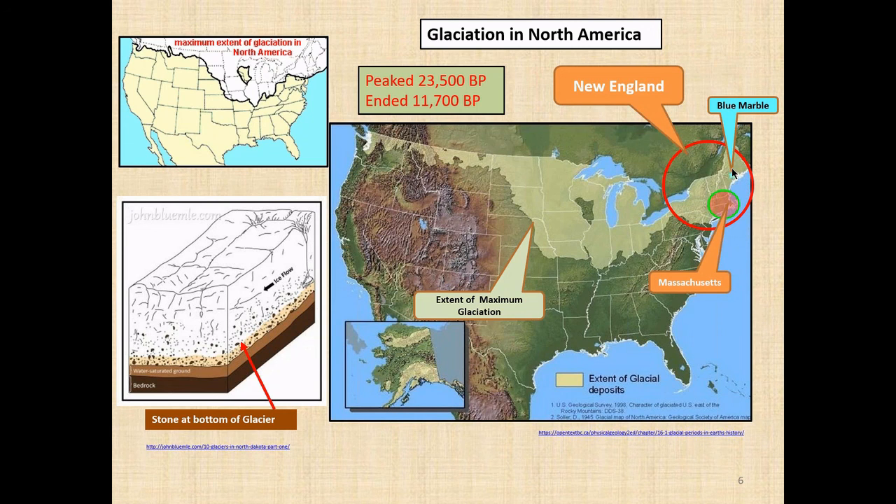On the right-hand side of the screen here, you can see where Blue Marble is located. Had they been sitting in their offices 20,000 years ago, they'd be under a mile of ice. It's a little bit better there today, right, David? So anyhow, this is Massachusetts and New England at large. And what is outlined here is the boundary of the maximum glaciation. The area that was covered by the glacier as it moved and expanded across this landscape ground up a lot of the bedrock and left us with a great deal of stone when it receded.